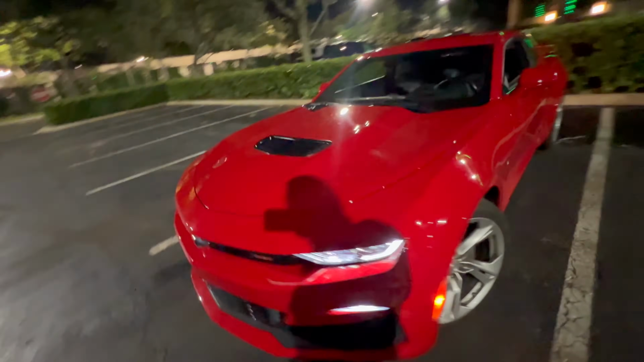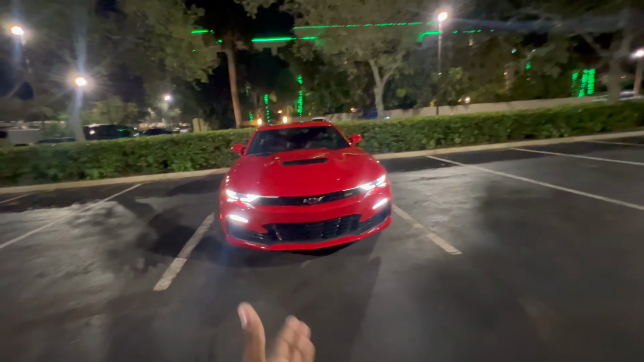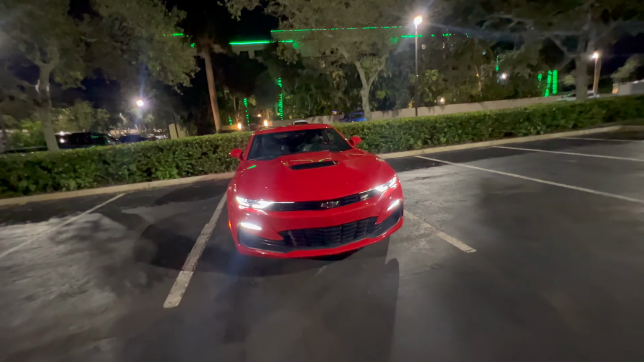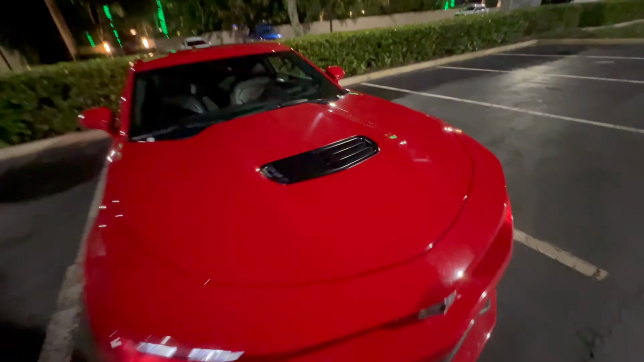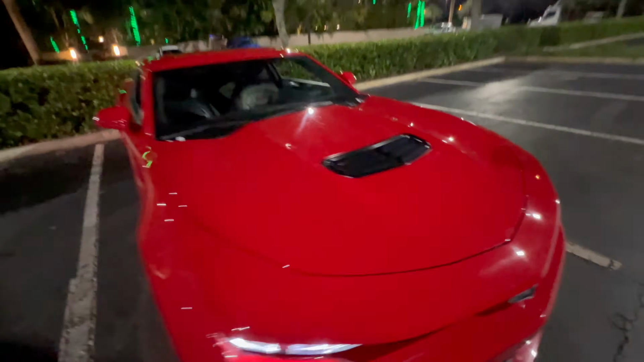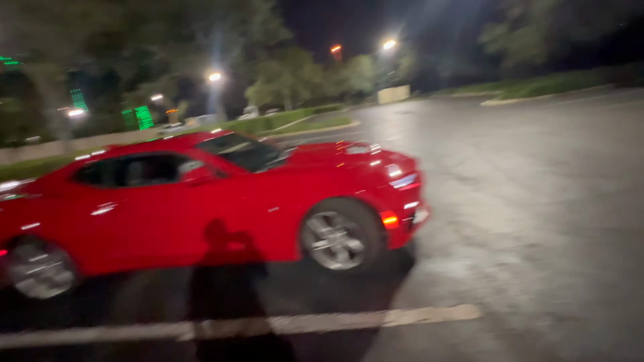Let me see what else I can find about this car. Of course, this one being the SS, the front fascia, the whole bumper, it's a little different from the base model. And you also have these heat extractors in the hood. But that's about it.